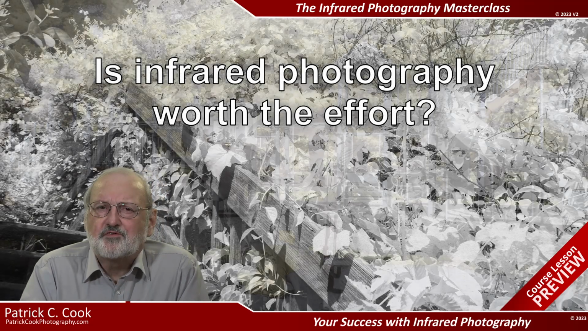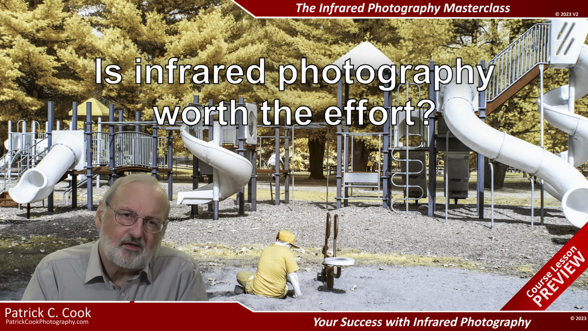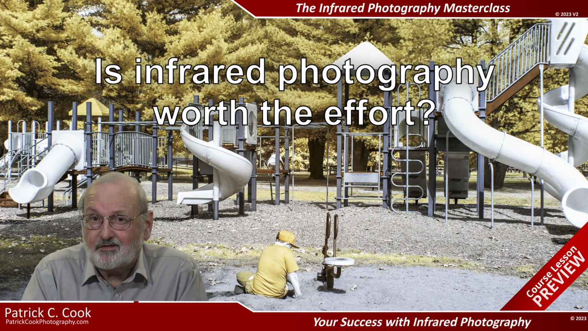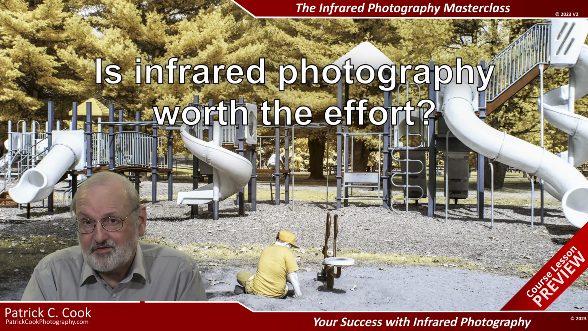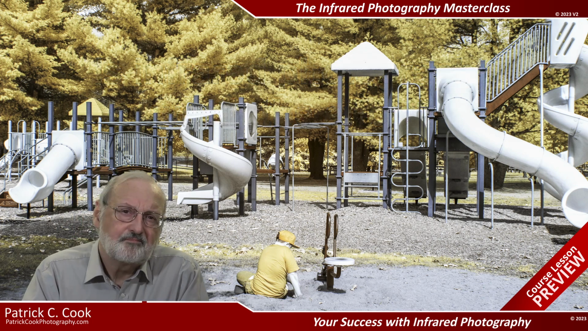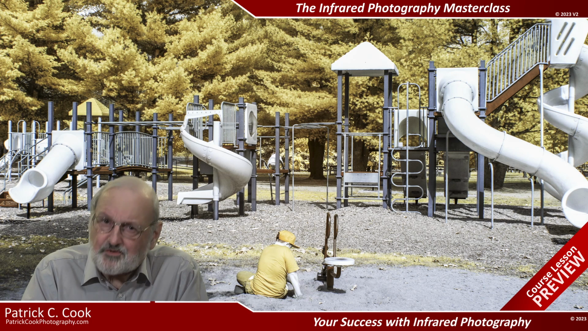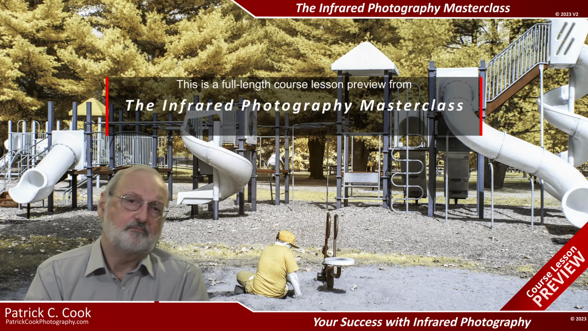Is infrared photography worth the effort? Well, the answer is yes, as long as you are realizing benefits for you personally. And yes, if you practice it well enough to get image results that you like. When you no longer enjoy the benefits of infrared photography, well, it loses its charm. The idea is to keep moving forward toward personal benefits with infrared photography. And the sooner you realize some benefits, the further you'll want to take infrared photography.